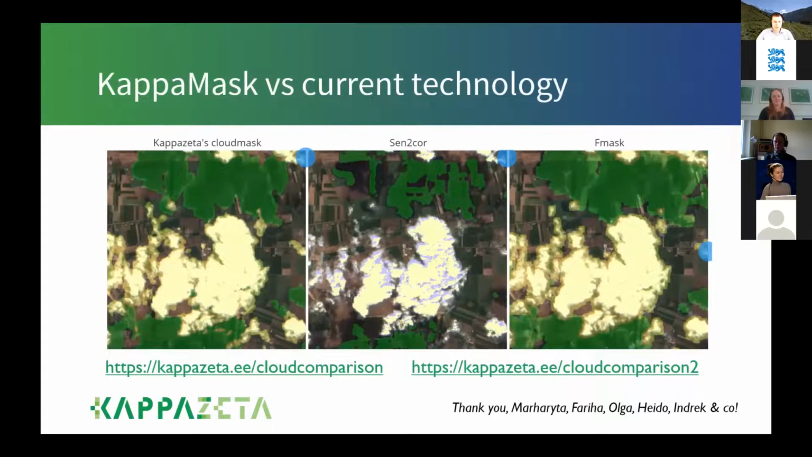Here are some examples comparing our cloud mask with the current existing ones like the Sen2Cor, which is incorporated into Sentinel-2 standard data products, and the Fmask from the US. And we are pretty convinced that ours is more accurate. You can convince yourself, and we are also publishing a research paper about it, which studies the accuracy more rigorously and sees where the errors are and what the actual objective accuracy figures are.